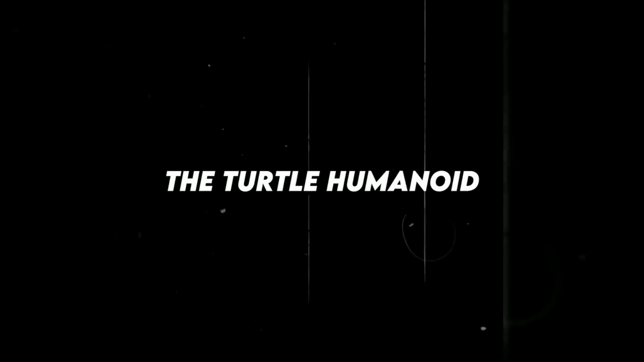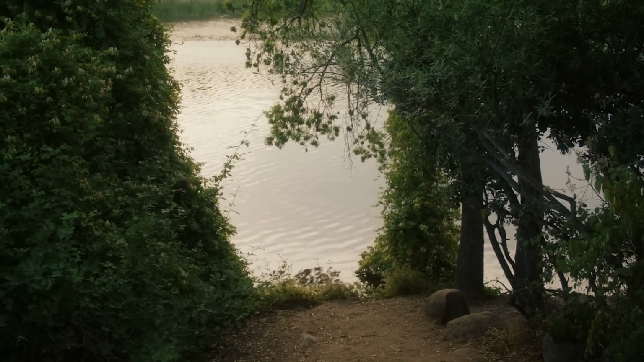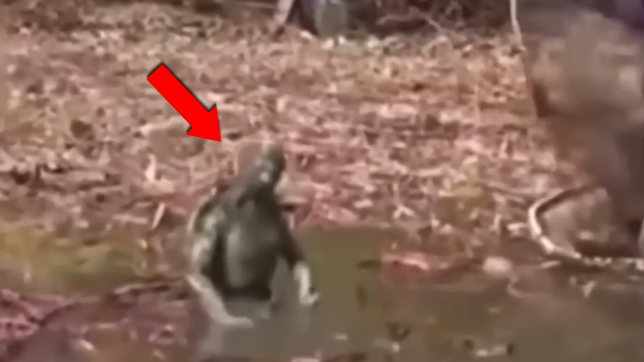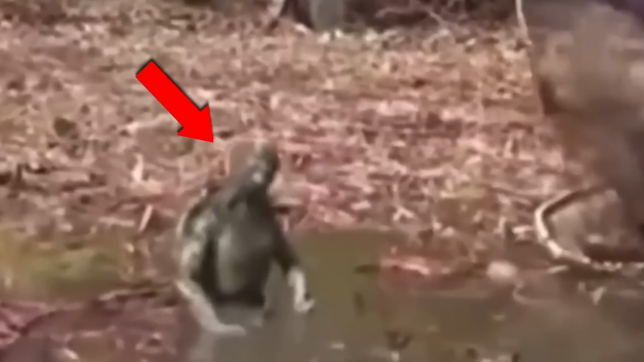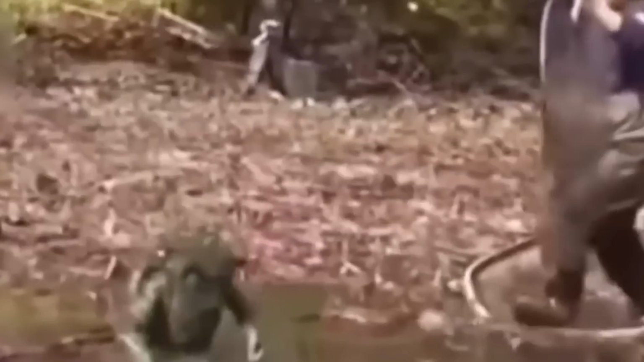The turtle humanoid. Take a look at this footage and decide for yourself. A man claims to have spotted a bizarre creature in his pawn shop, and instead of just watching, he takes off in a sprint to catch it with a net. The strange being has a turtle-like shell and a humanoid body, evoking memories of the Teenage Mutant Ninja Turtles. Seeing it is one thing, but this man actually runs to catch it with a net.